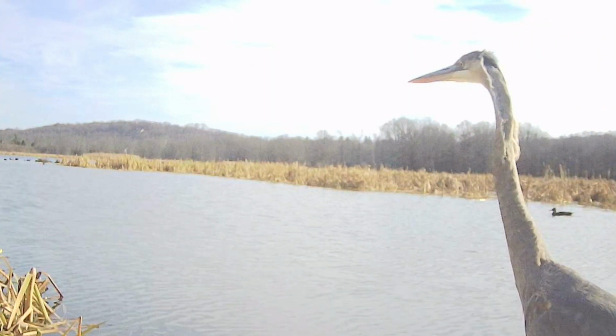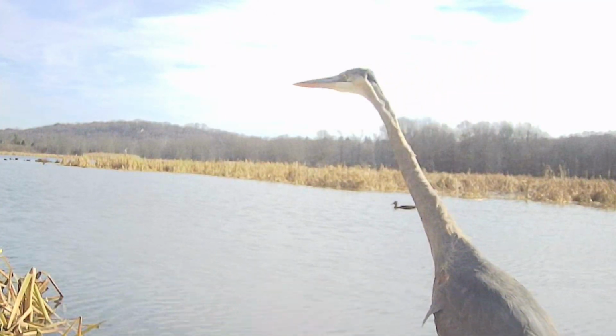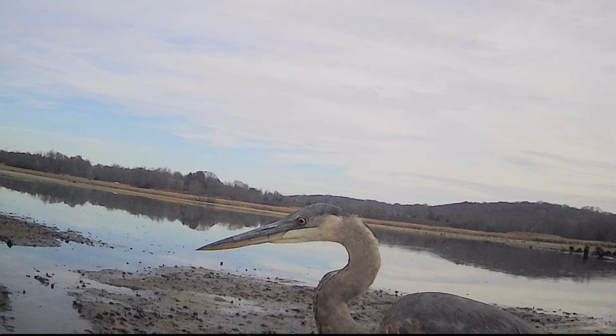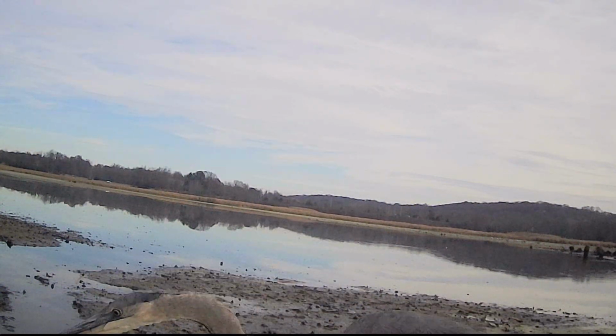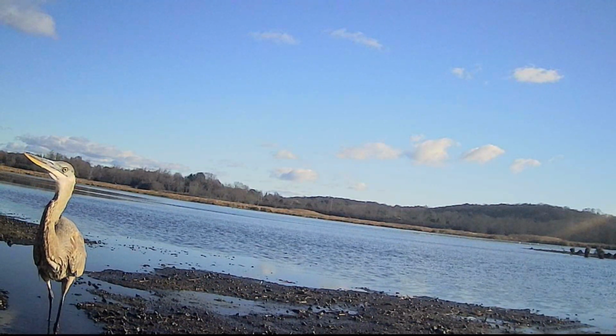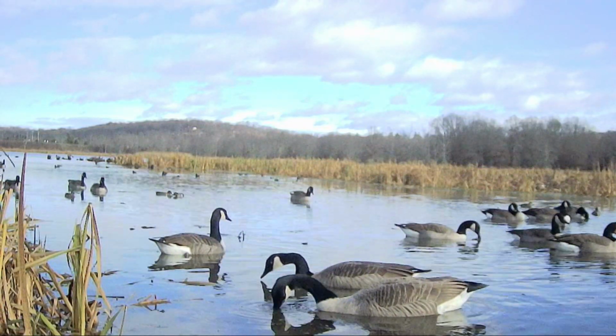Great blue herons could be observed walking the shoreline looking for small animals to prey upon. While great blue herons can migrate south, they can remain in our area, including during the entire winter, as long as they can find food in open water.